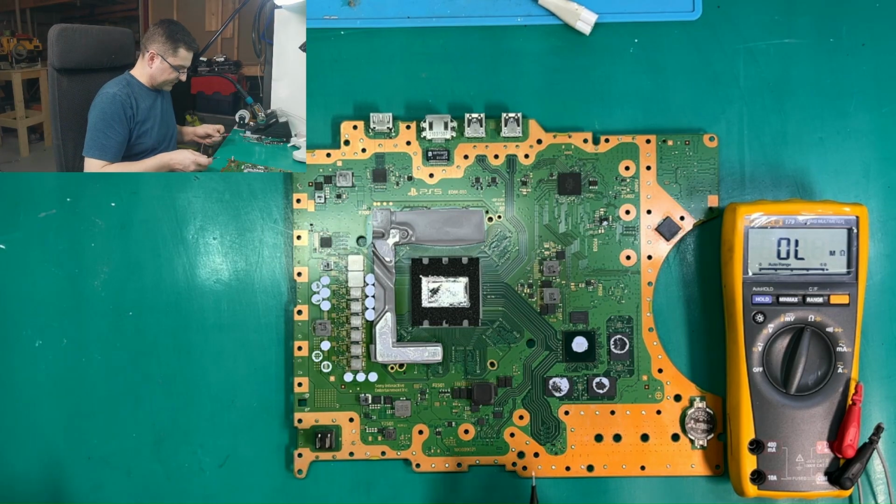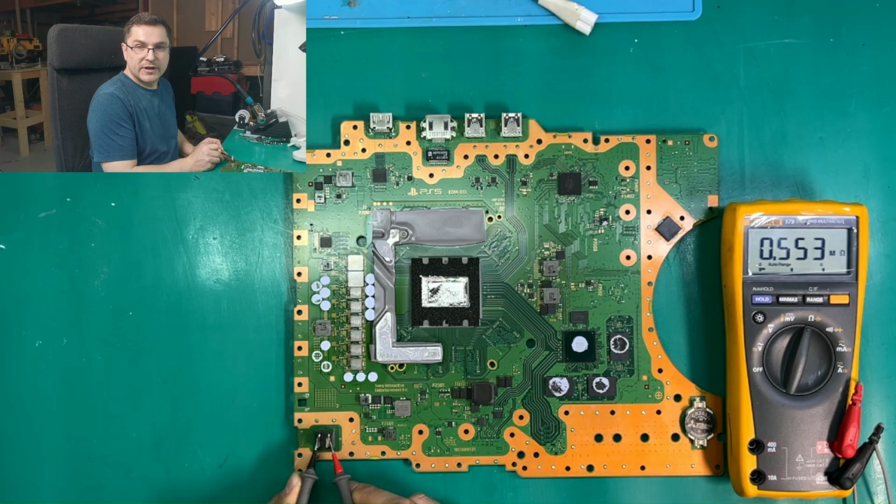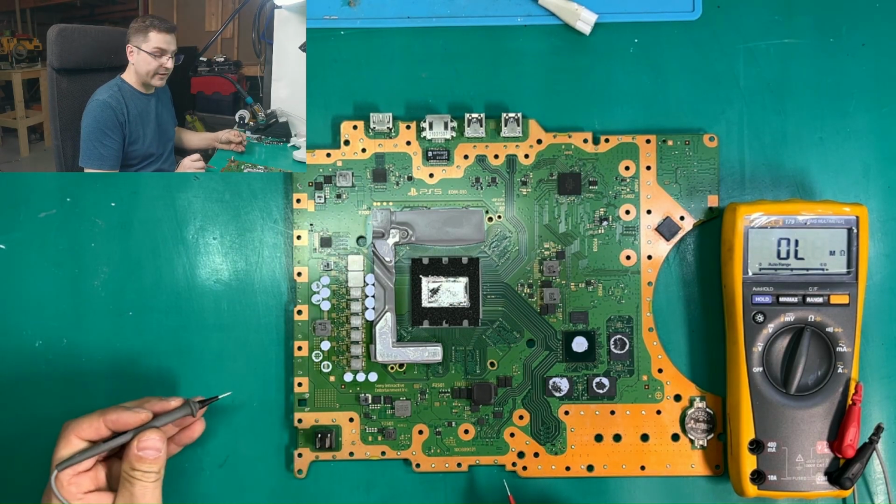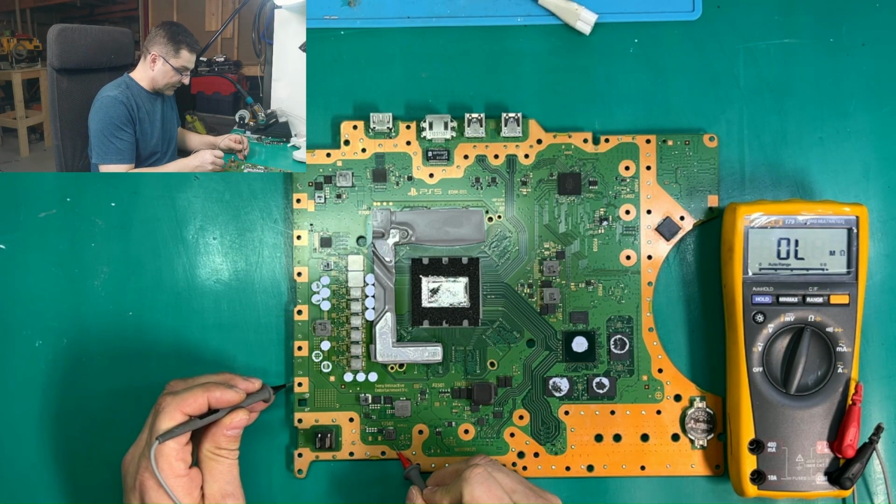So as we've done it, but let's do it again. Our first measure on our input, we have 553 kilo ohms. The next one, let's measure our 5-volt rail. Our 5-volt rail is going to be here.